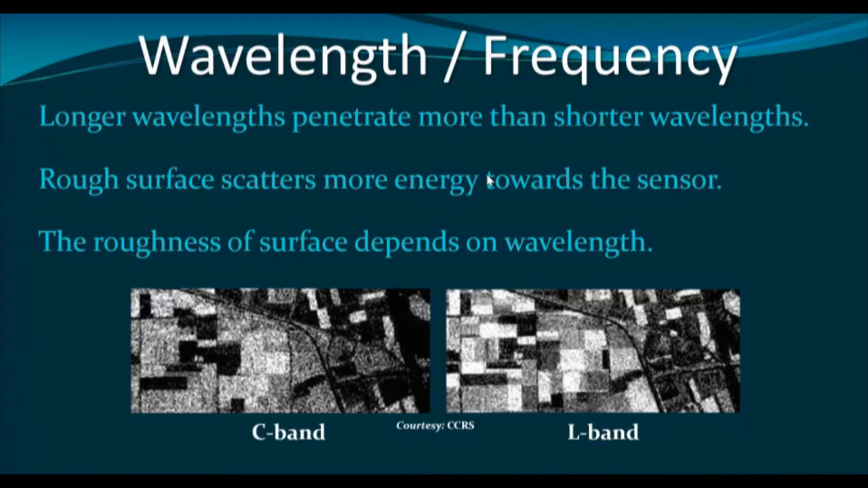Now, which surface is rough or which one is smooth actually depends on the wavelength of the microwave energy. For example, if I am using 20 centimeter wavelength, then if we have variations on the terrain smaller than 20 centimeter, it will not be recognized by the energy and the surface will appear as smooth.